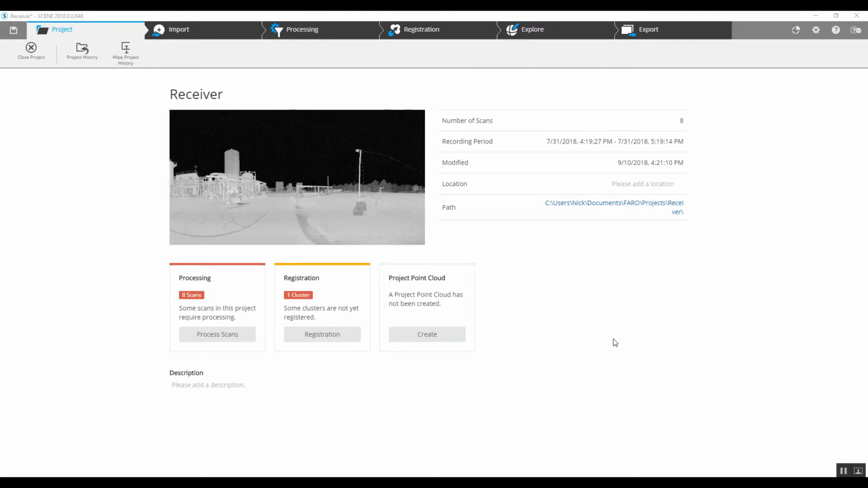Today we're going to go through some basic things that most people will need to know how to do when they first get their scanner. This is how to change from the default setting in the scanner, which is measuring in metric, as well as the SCENE software, which is set as metric, and switch that over to standard units. This is our opening page for our project.